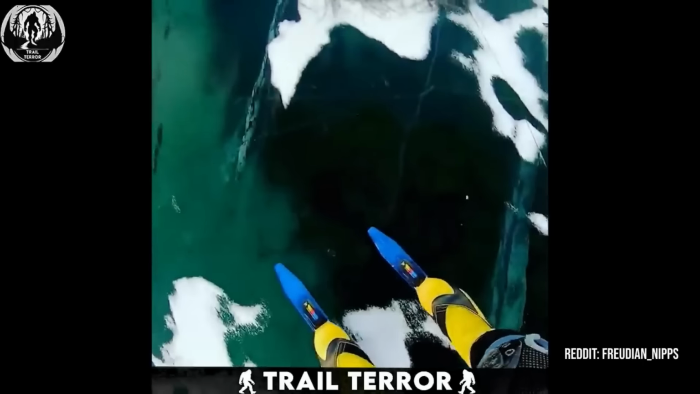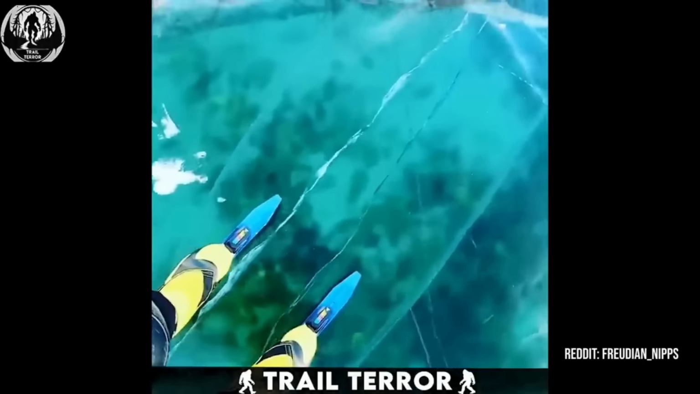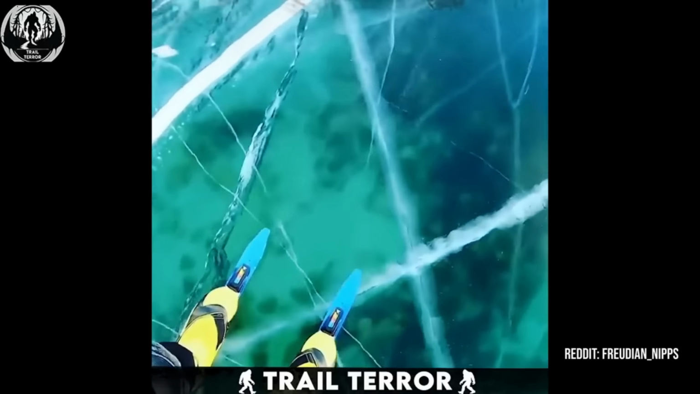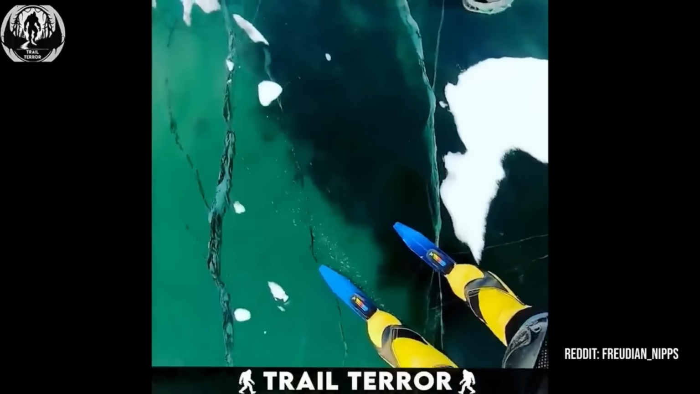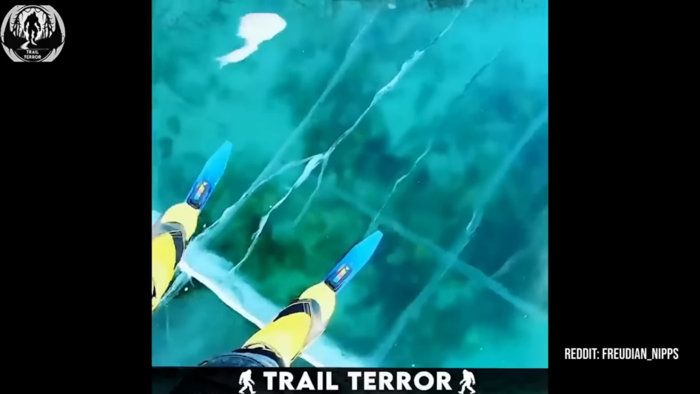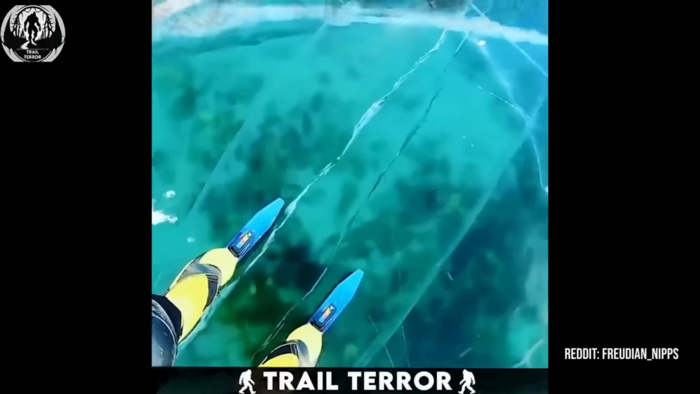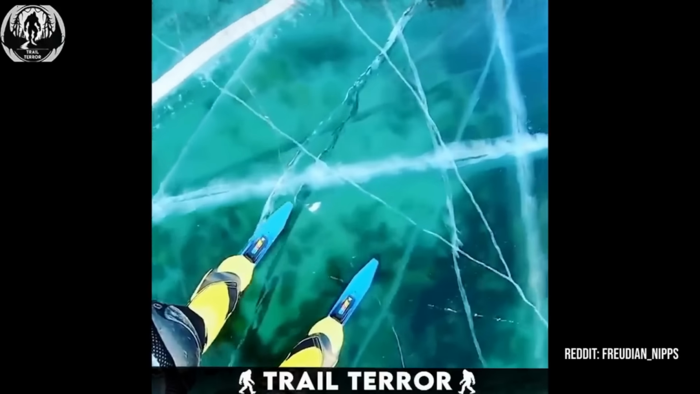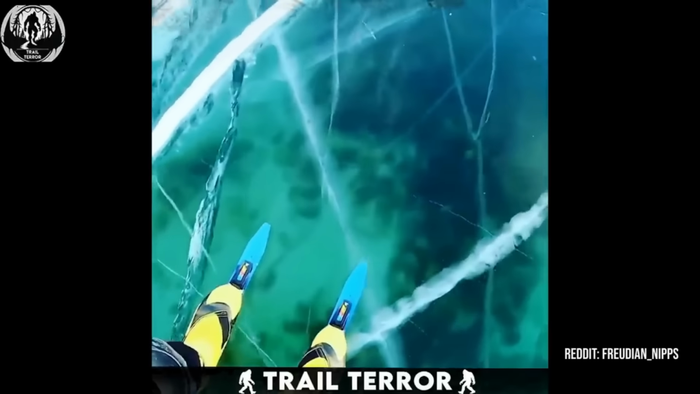Imagine gliding across ice so crystal clear you can see straight down. Well, you don't have to imagine. This next clip shows you exactly that. This person is skating over the deepest lake in the world. Beneath them is Lake Baikal, the deepest lake on Earth, plunging to an astonishing depth of 5,387 feet.